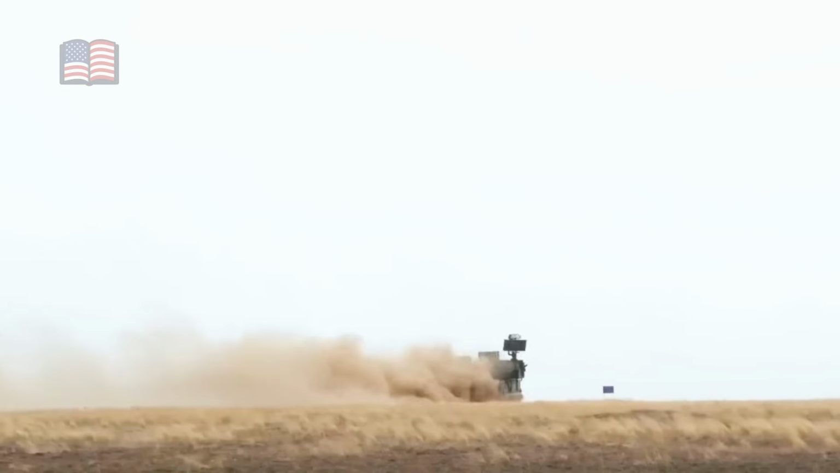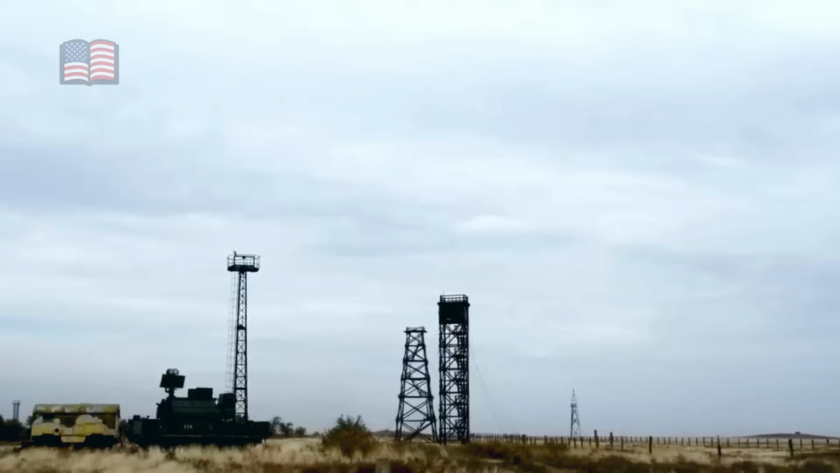The sea still looked calm, but the situation no longer was, because the moment the missile left the hardpoint, the convoy would finally discover it had never been alone.